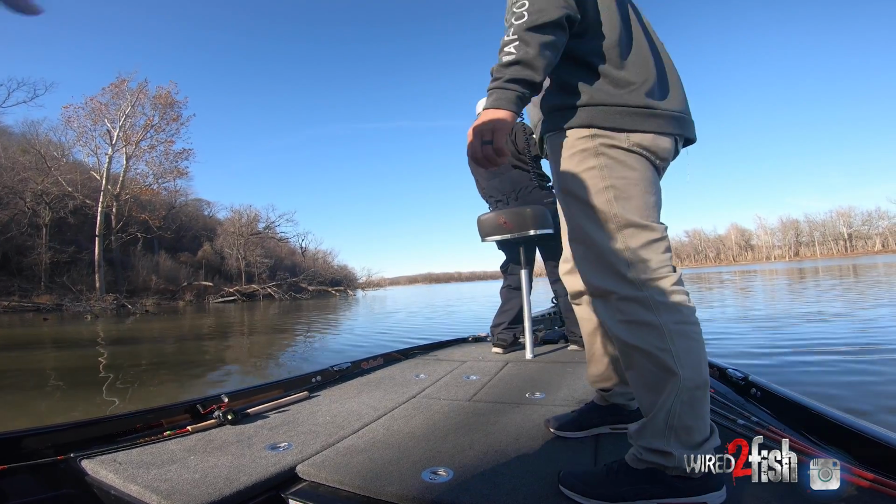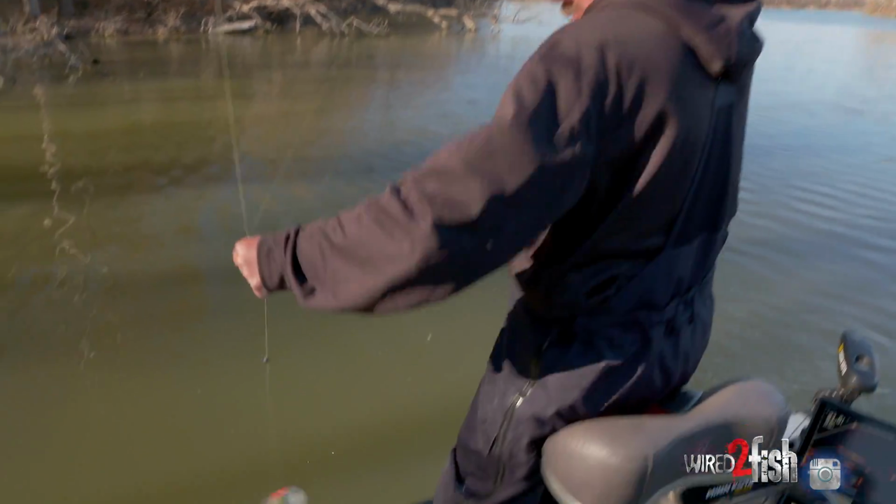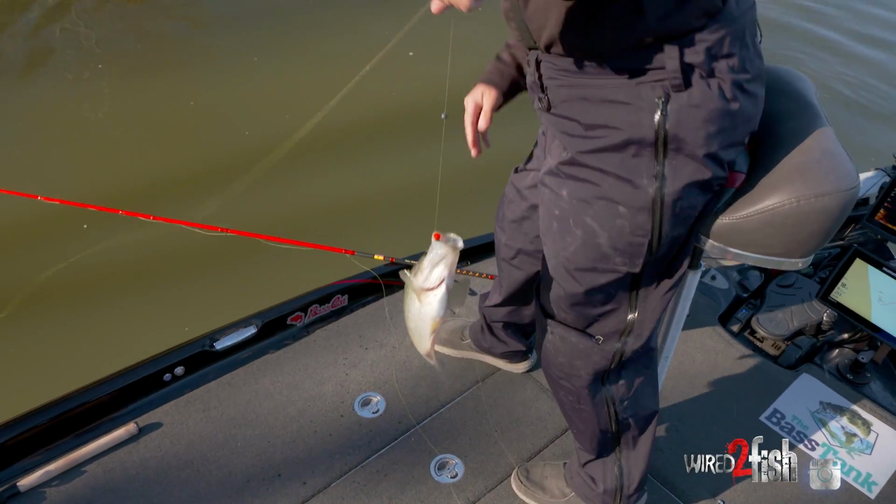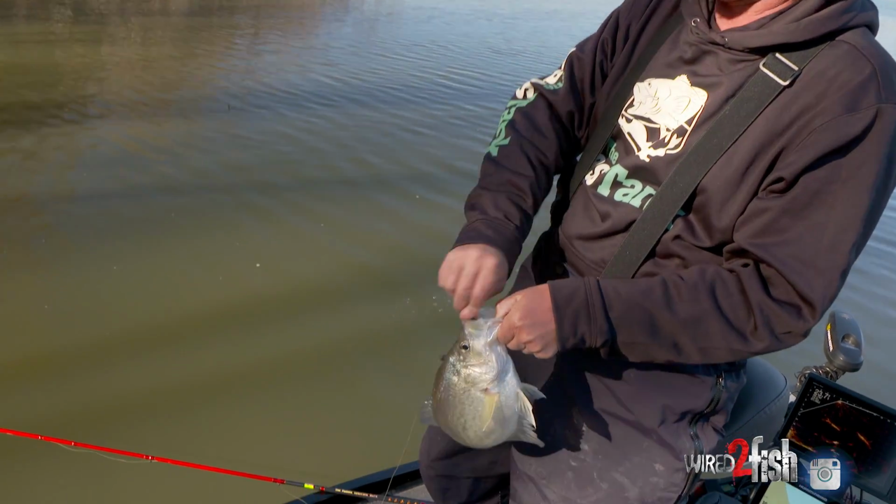Oh, there's better fish. Well, we finally got out of the current and we're getting ready to whack them.